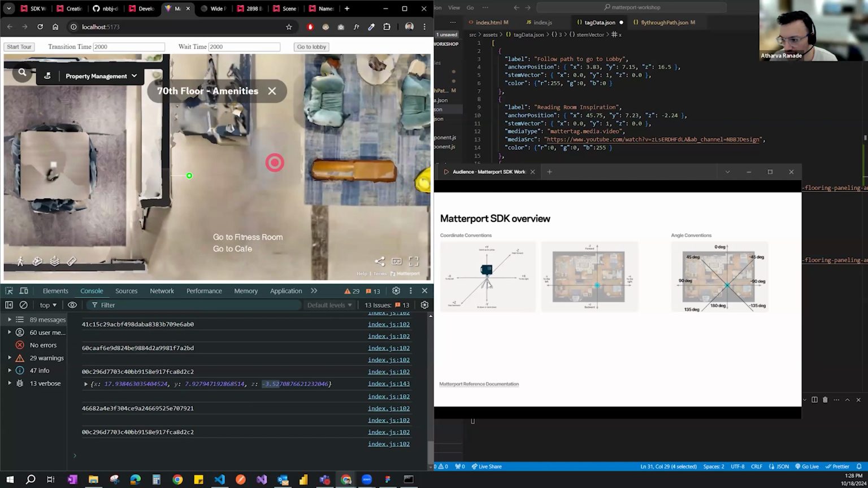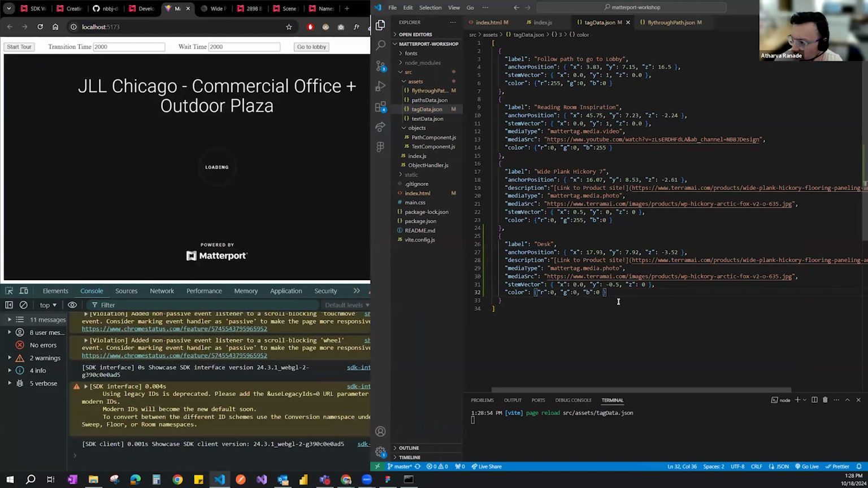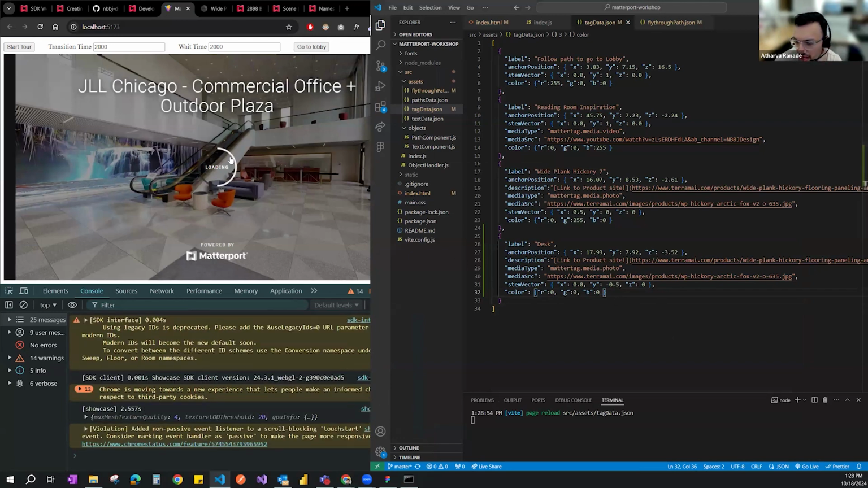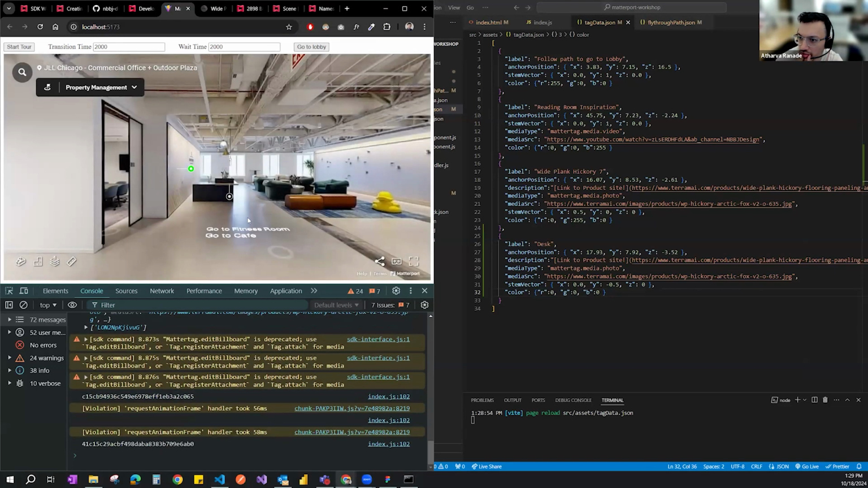In my case, I want negative y so that I have a tag coming out downward. So I'm going to use x as 0, y as negative 0.5, and z can remain 0. And maybe I'll make a white tag. We save, and we should see a tag that is pointing downwards.